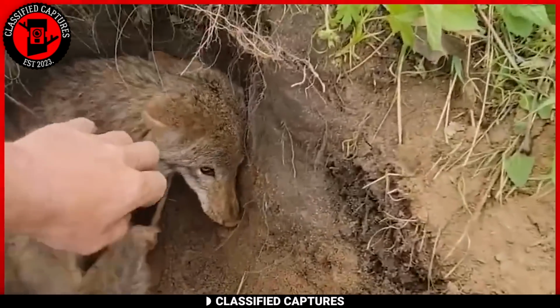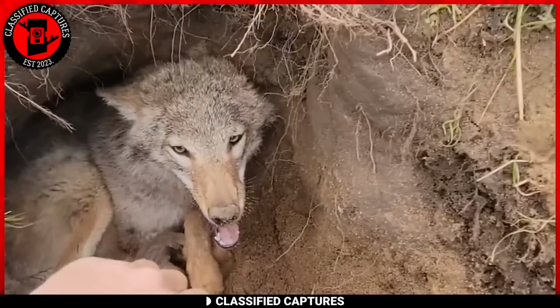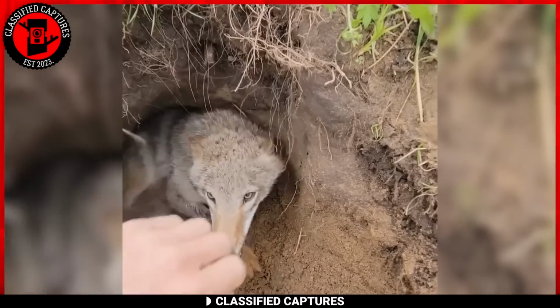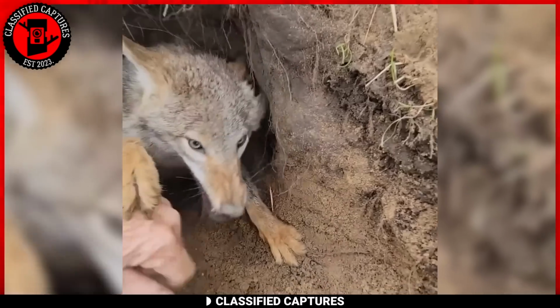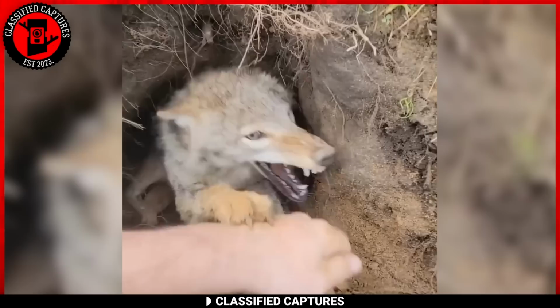Oh, hey little coyote. Ow, come here. Can we be friends? Ouch. A man plays along and even puts his hands in the mouth of the coyote. If that doesn't scream trust and cute, I don't know what would.